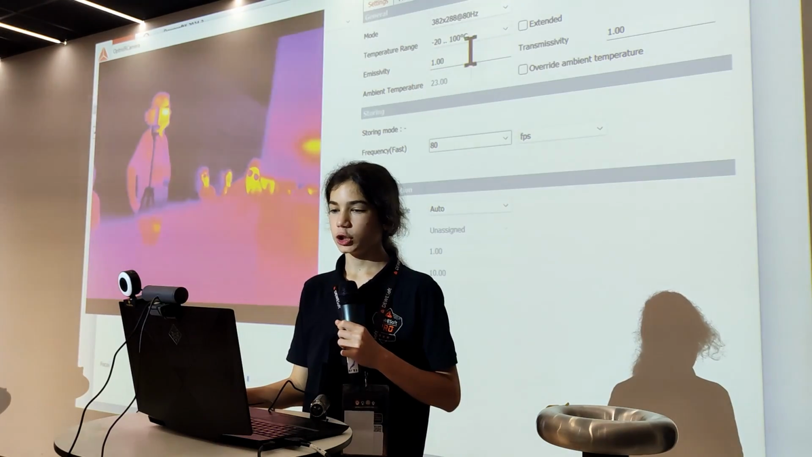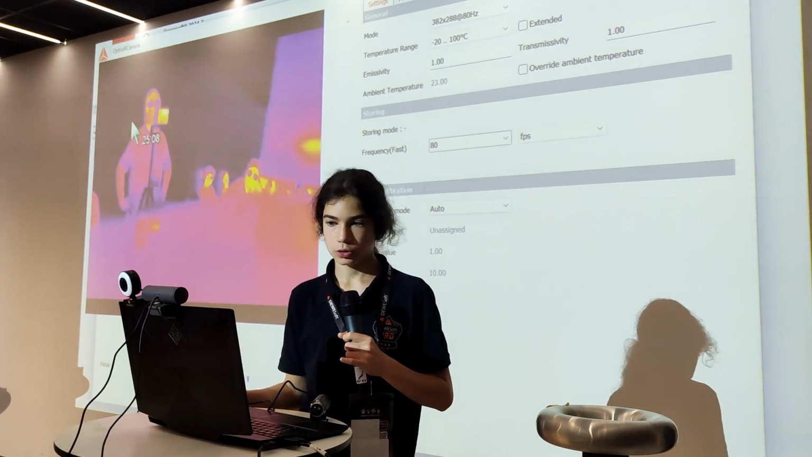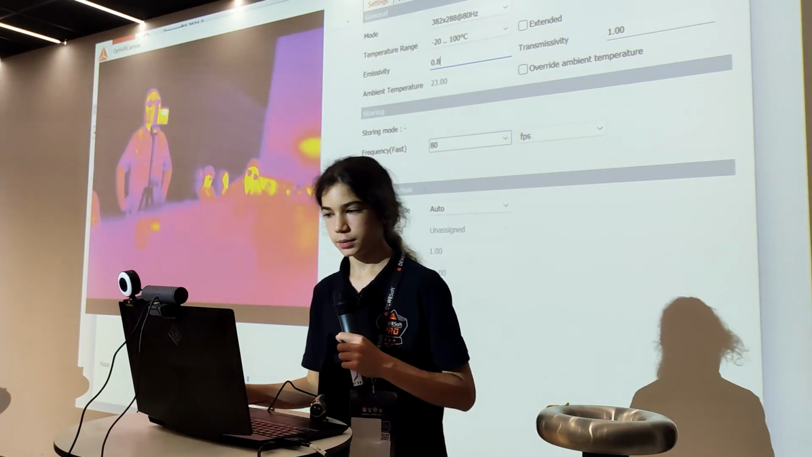Here we can change the emissivity of objects. Right now it's set to 1, and so the temperatures don't appear correct because nothing has an emissivity of 1. We can change the emissivity to, for example, 0.8, and then now everything should appear hotter.